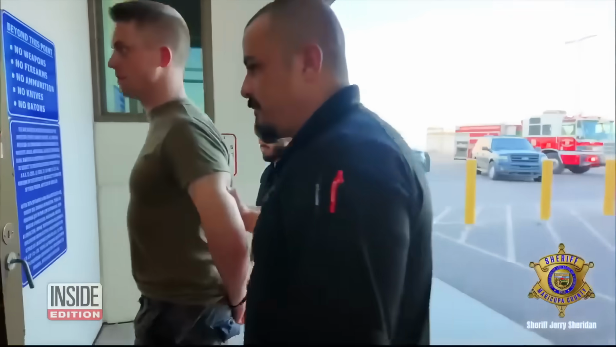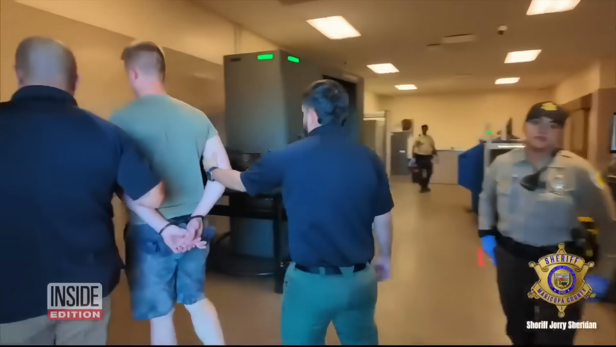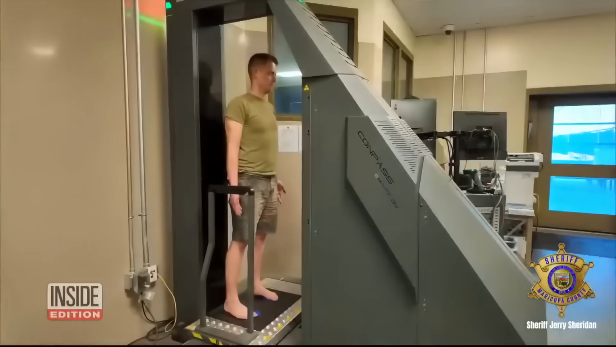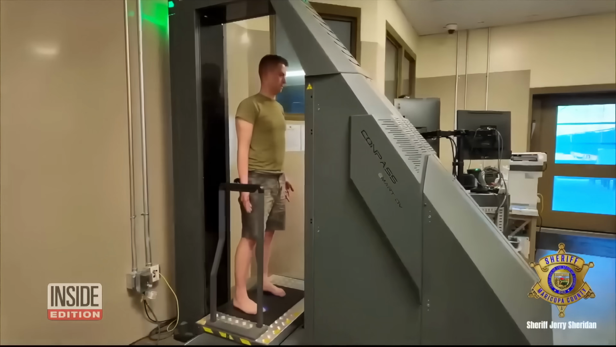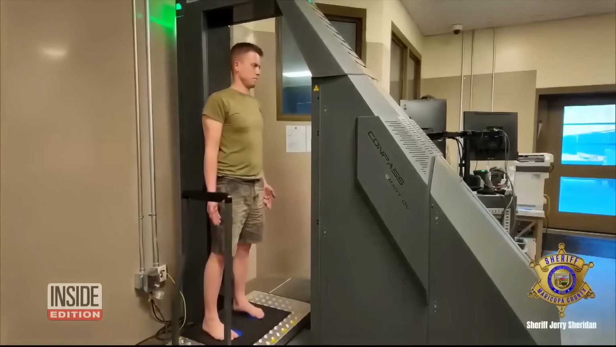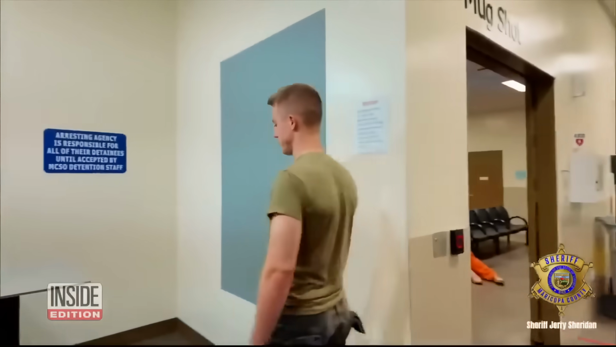Chilling video shows the accused killer, 31-year-old Thomas Brown, being taken to Arizona's Maricopa County Jail. He's made to stand barefoot in a scanning machine that takes all his body's measurements in seconds. Brown's eerie, emotionless demeanor and ice-cold gaze as he's booked for first-degree murder.